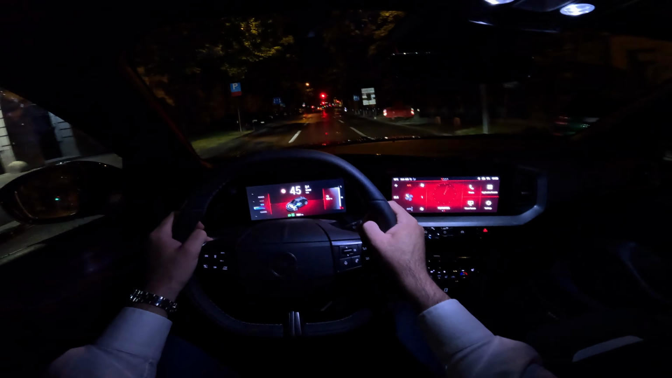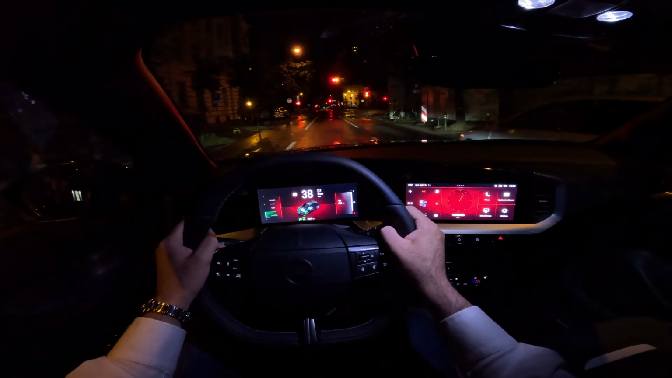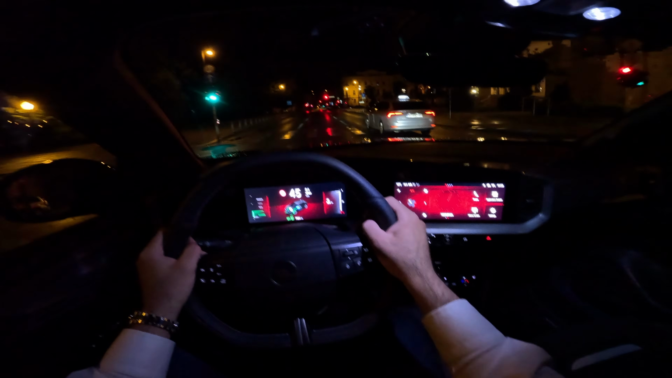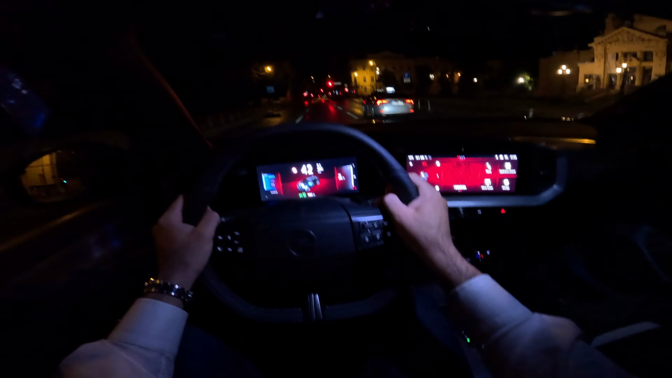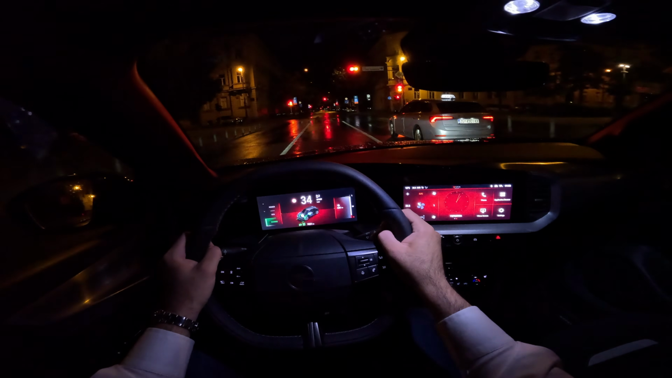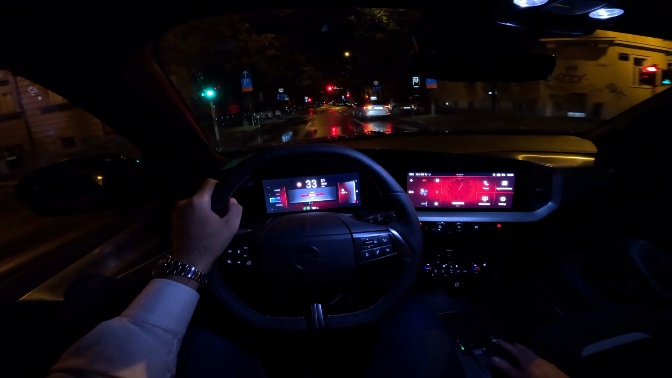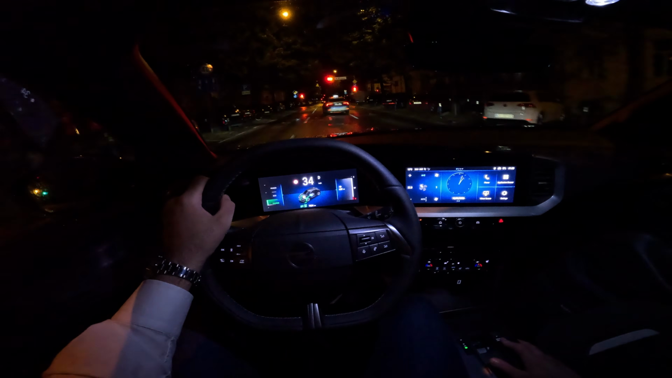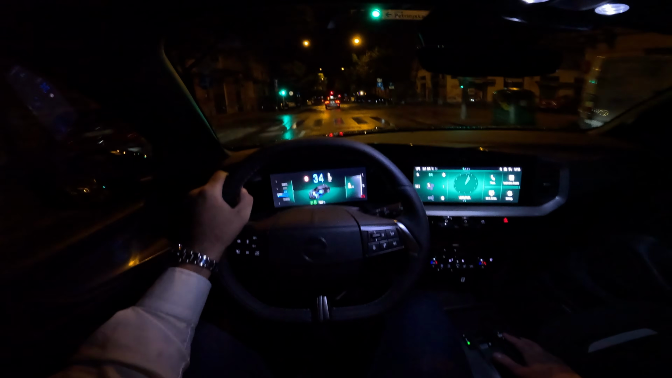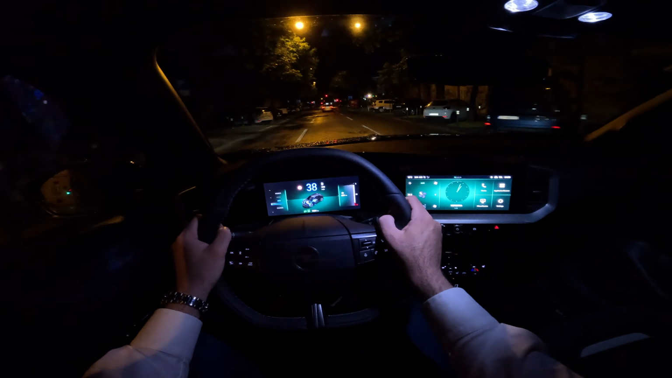You can turn it on or off. Currently I have it on. I think it's quite cool. Next up, normal mode, and also eco mode. Now you will see green theme, of course, on the screens.